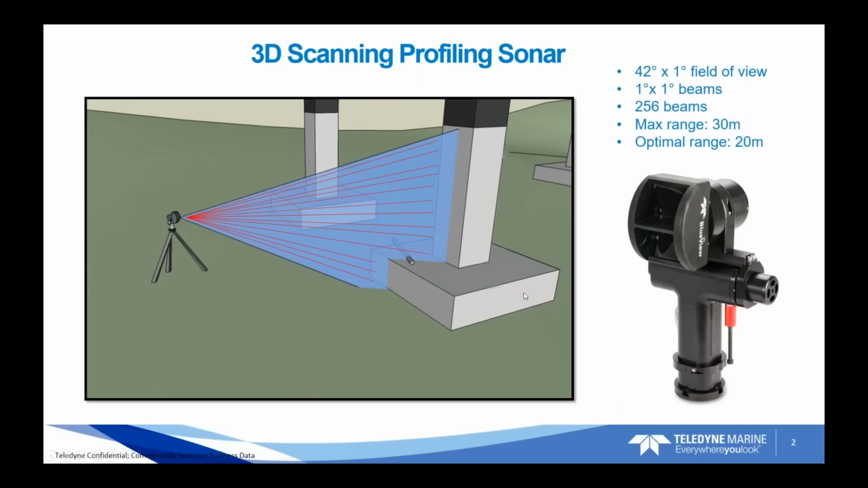So the product itself is a scanning sonar, which is what we call a profiling sonar, that has a vertical field of view of 42 degrees and 1 degree beam width. The array, we call it, is built up of 256 beams that are 1 degree by 1 degree nominal beam width. The system has a max range of 30 meters and an optimal range of 20 meters.